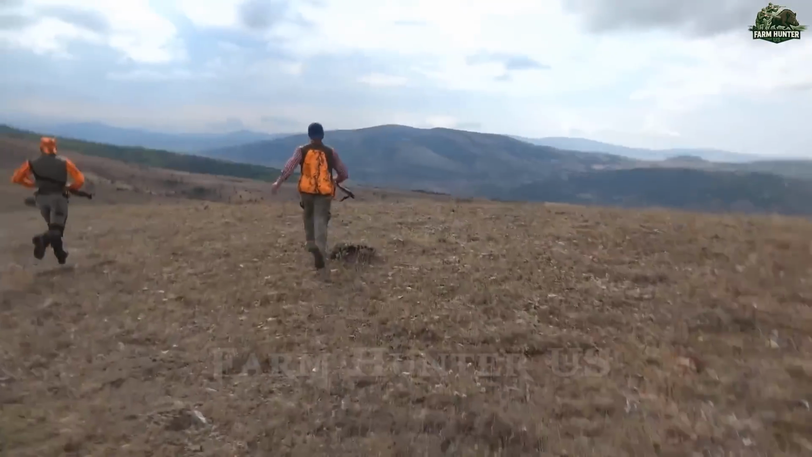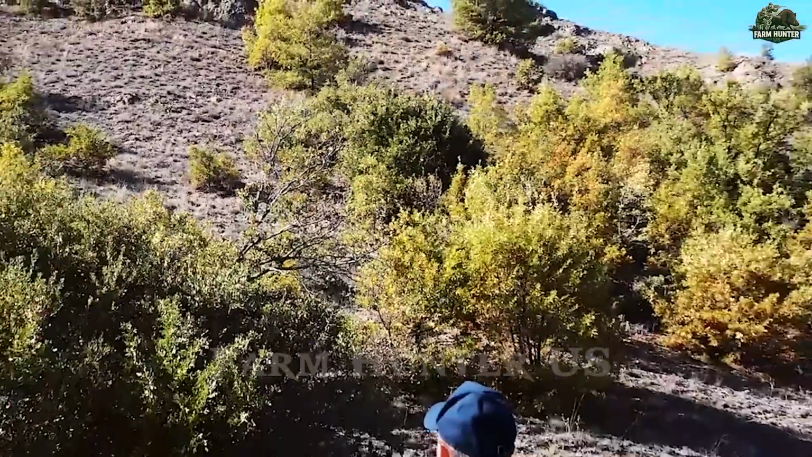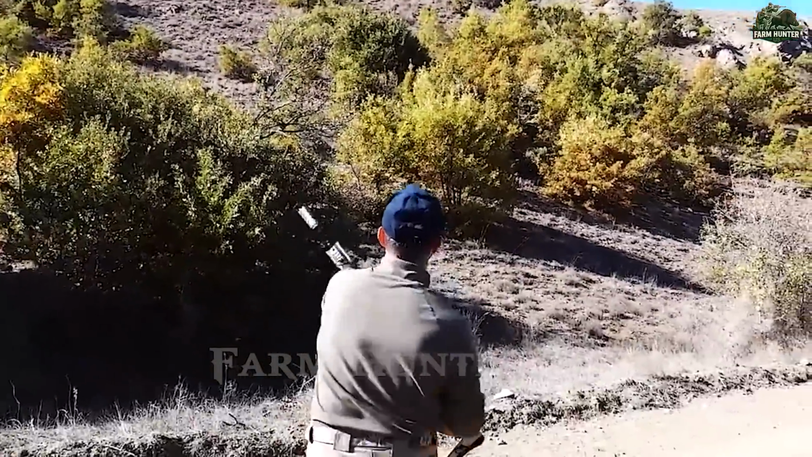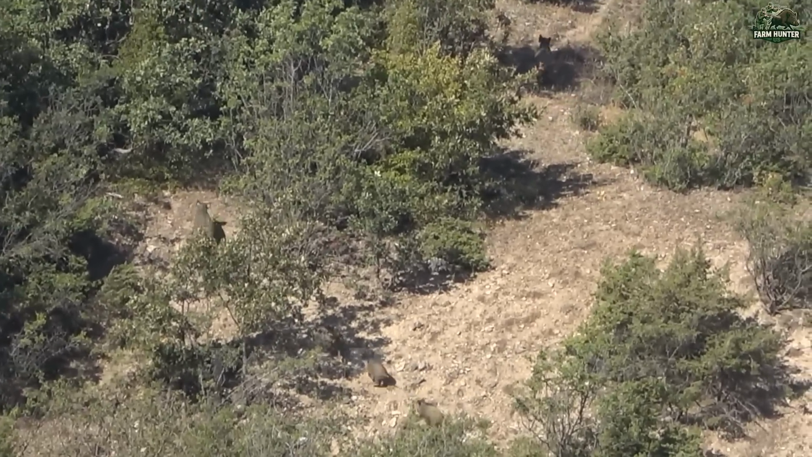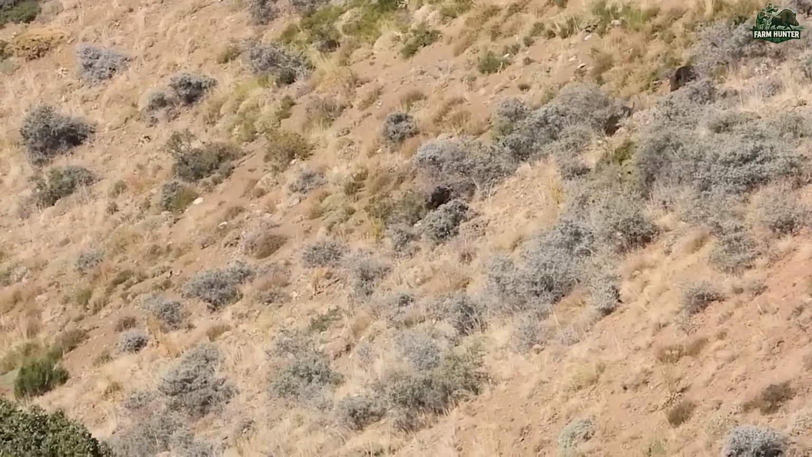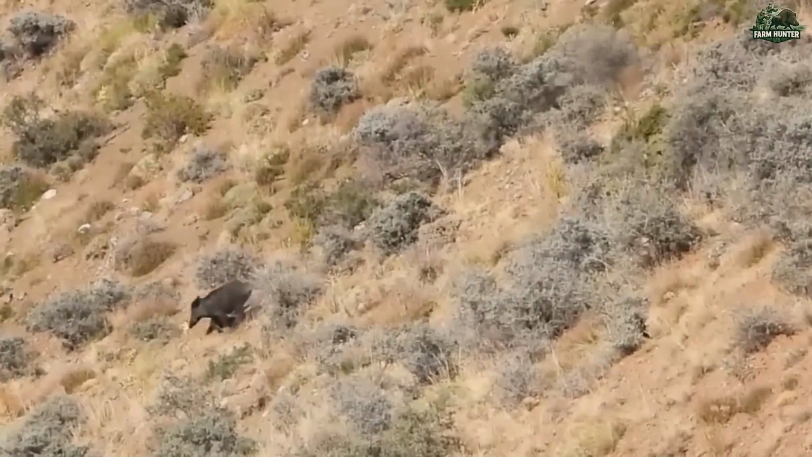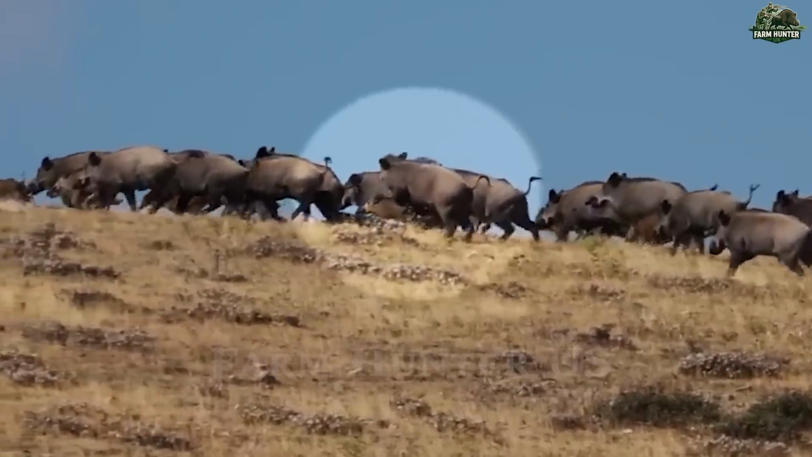We quickly moved into our pre-planned formation, splitting into smaller units to cover more ground. While I maneuvered through the undergrowth, my teammates had already spotted a second herd moving along a ridge. They crouched silently, steadied their rifles, and waited for the right moment. The first shot missed, but the second found its mark. One boar fell, leaving the rest to scatter into the shadows.